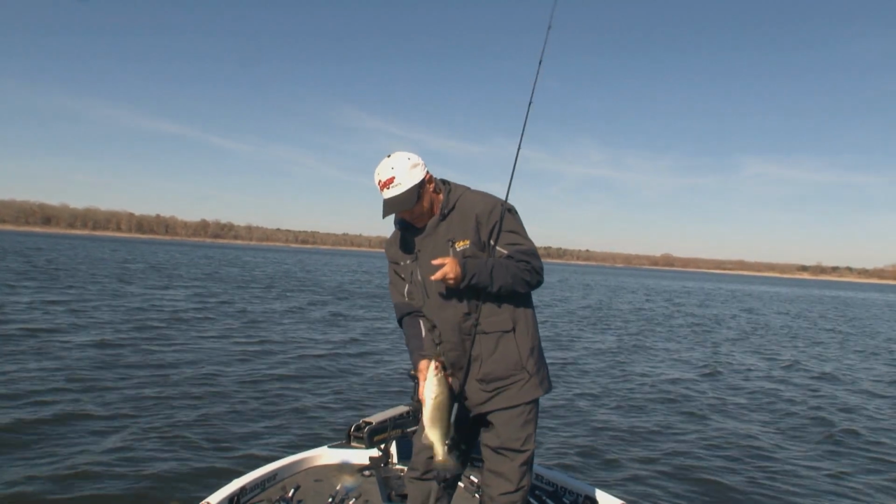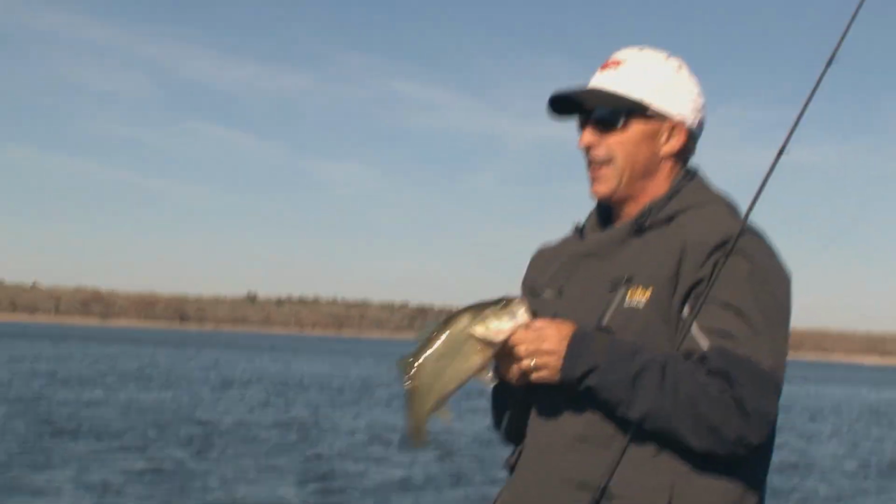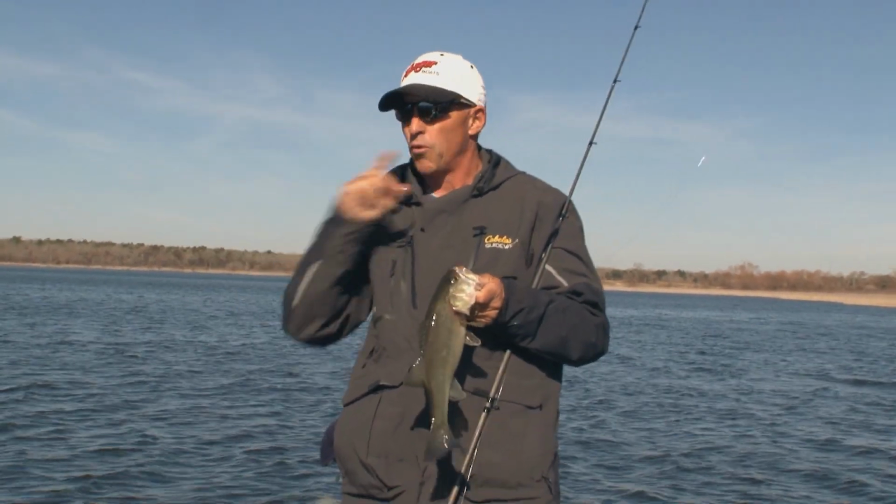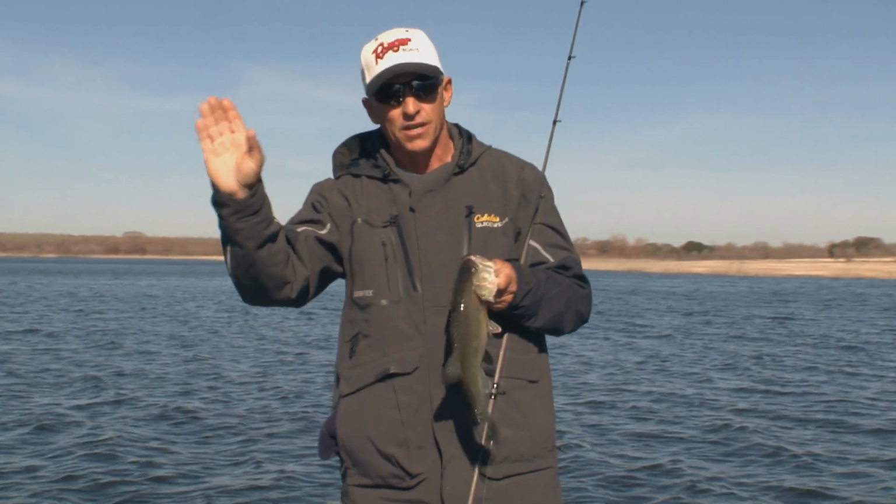Now that right there, that is a Panoptix bass. And the reason I say that is I found this place with my side view. I'm coming along and I mark a waypoint on it. And then I get on it, and as I'm actually scanning in front of me, I can see the cover.